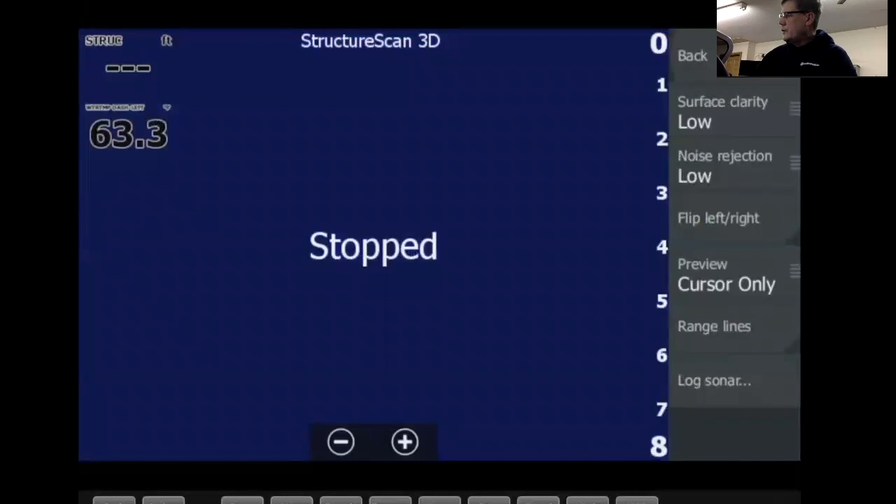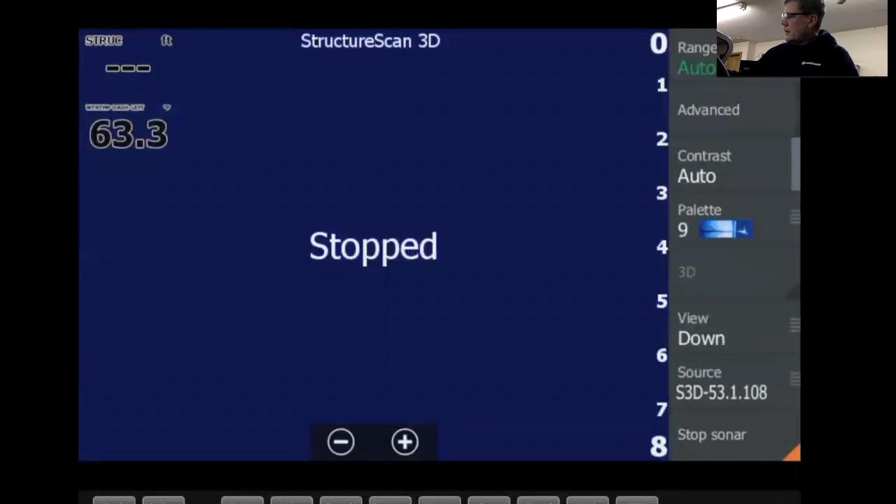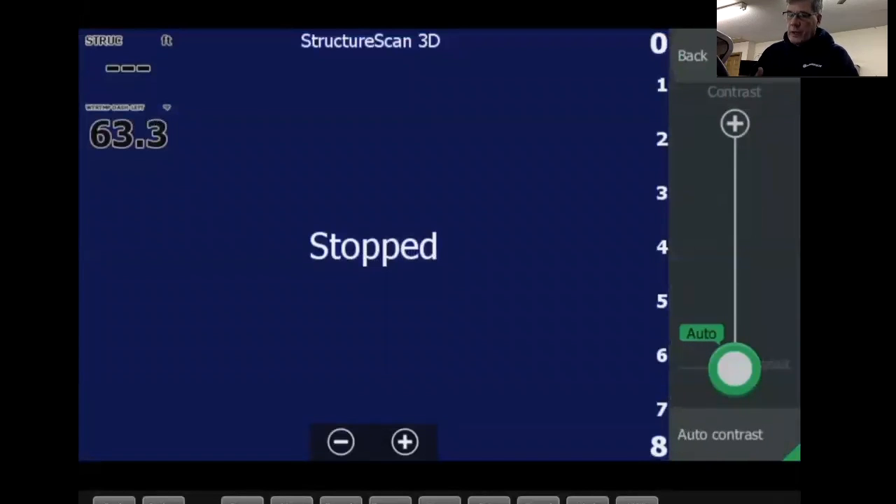Again, you can do the preview. We talked about this earlier. Preview cursor only. Range lines. You can put range lines on there. I don't. Let's see here. Contrast. I typically leave mine in auto on my structure scan. I just leave mine there.